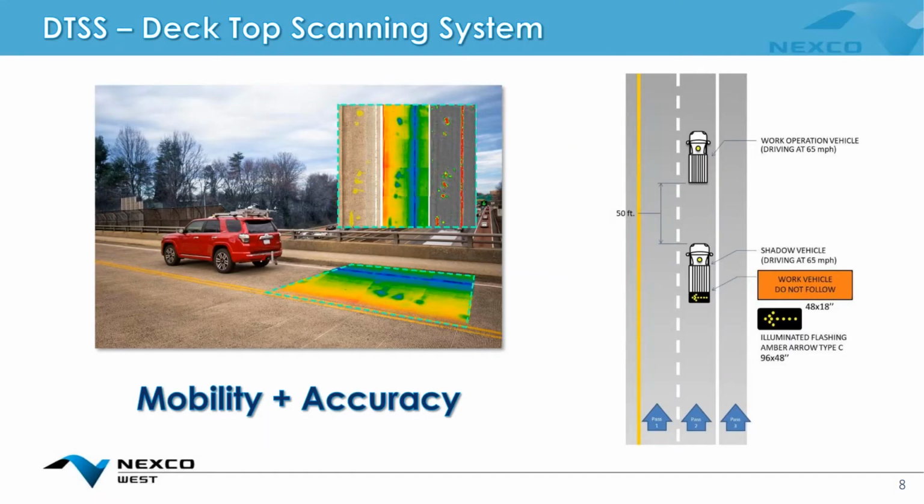So the alternate proposal here is to essentially take away that initial lane closure, scan the entire deck, and get a very good picture as to the deck condition with visual and infrared technology. And we do this with our desktop scanning system.